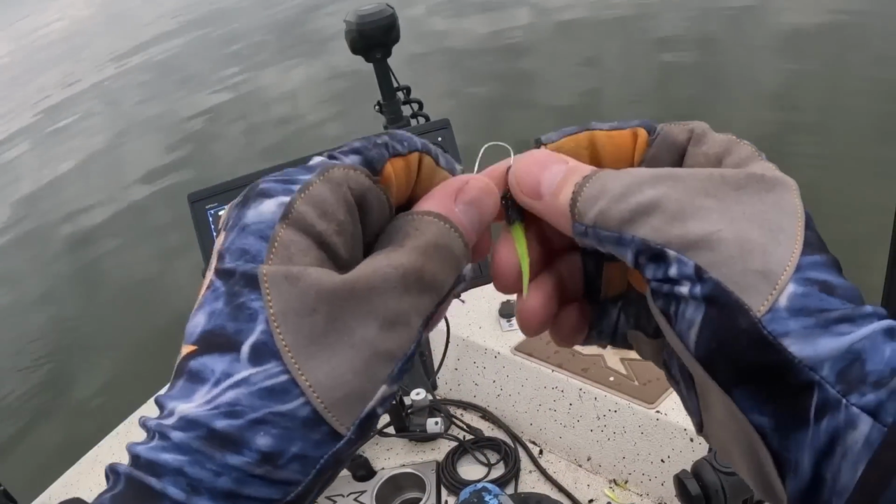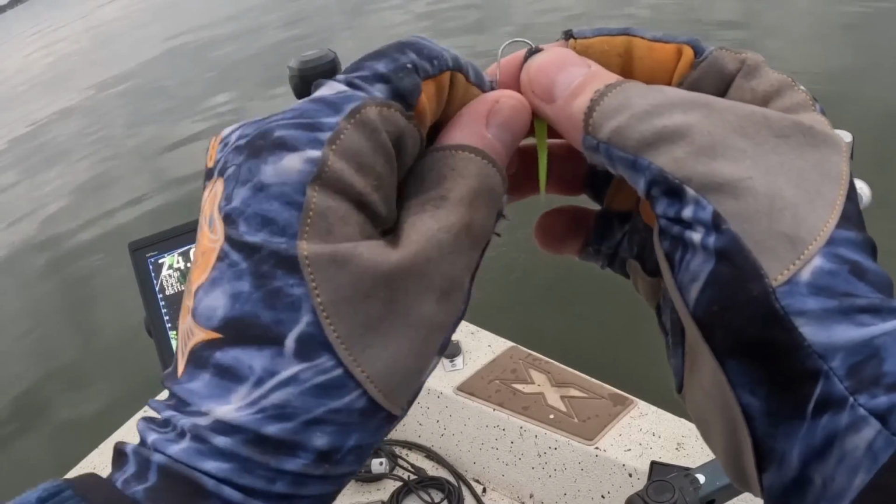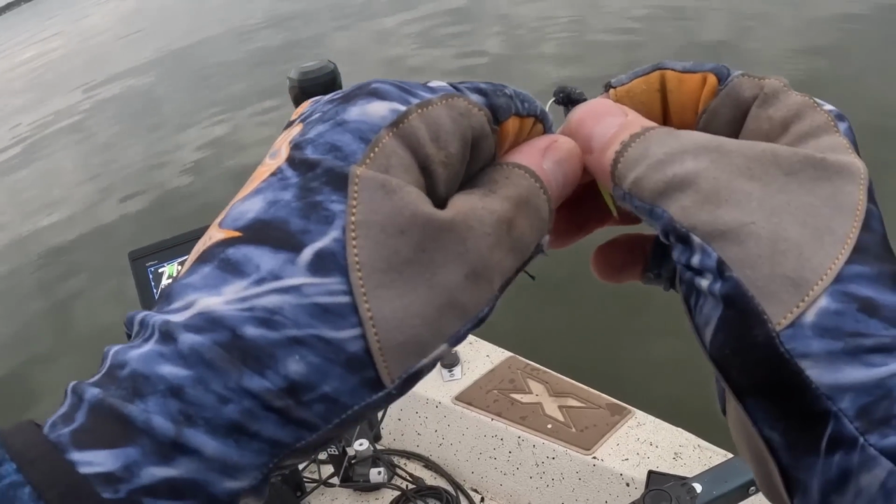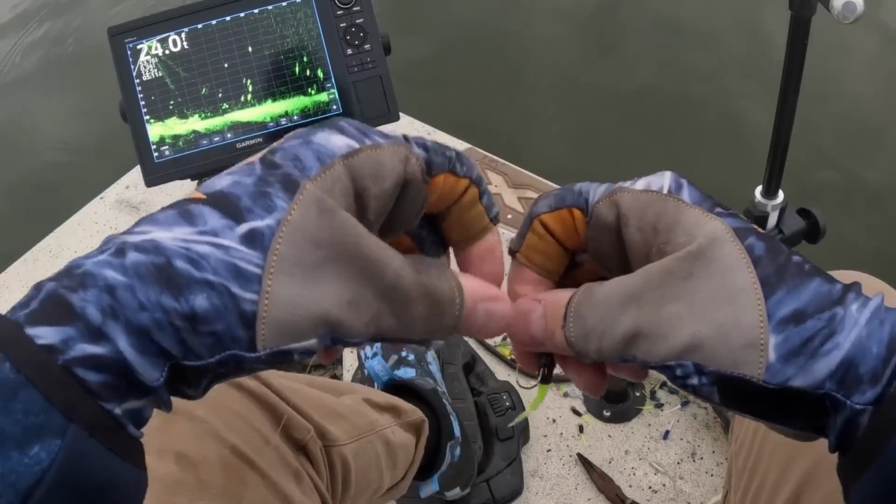Check that soft plastic. Make sure it's lined up right. Otherwise, your jig will twist around your slip sinker. Make sure it's on that hook straight.